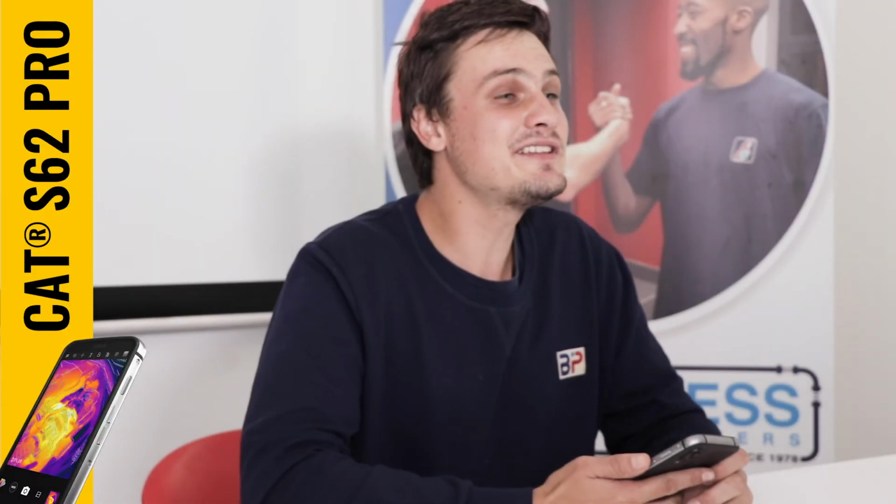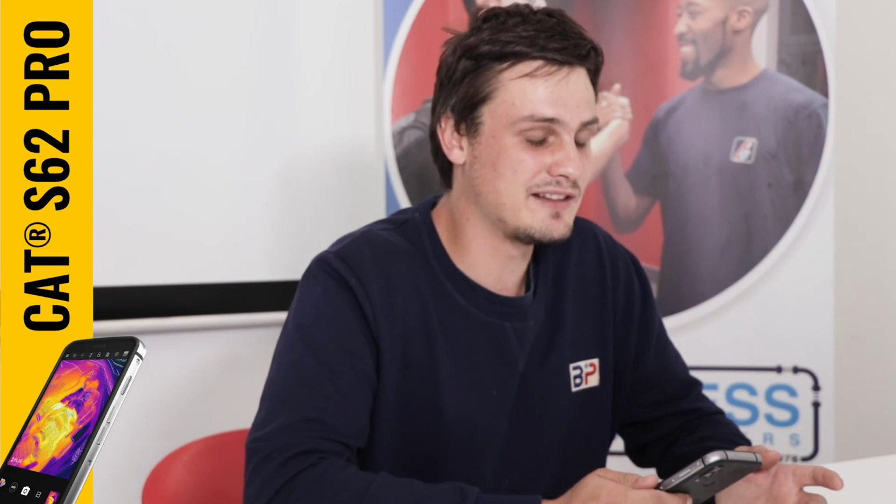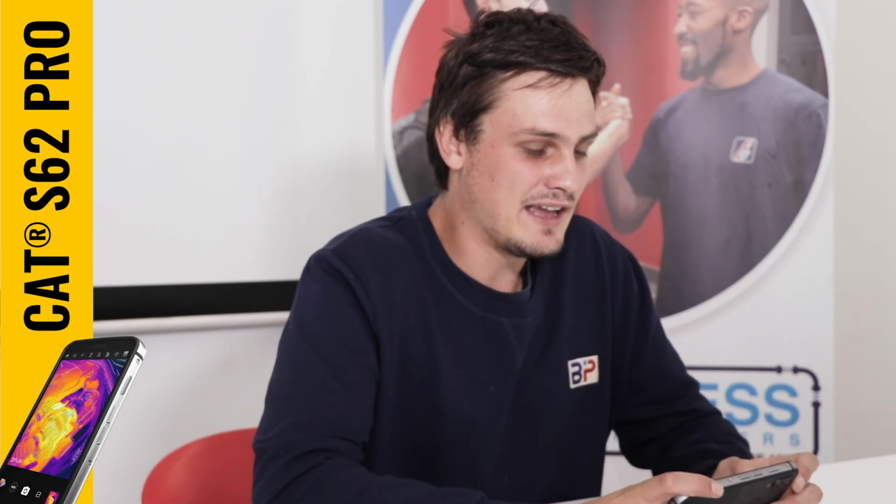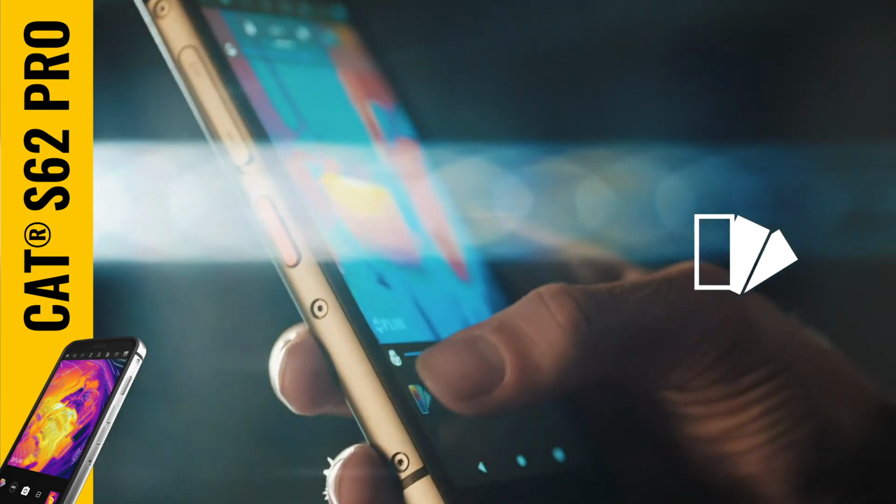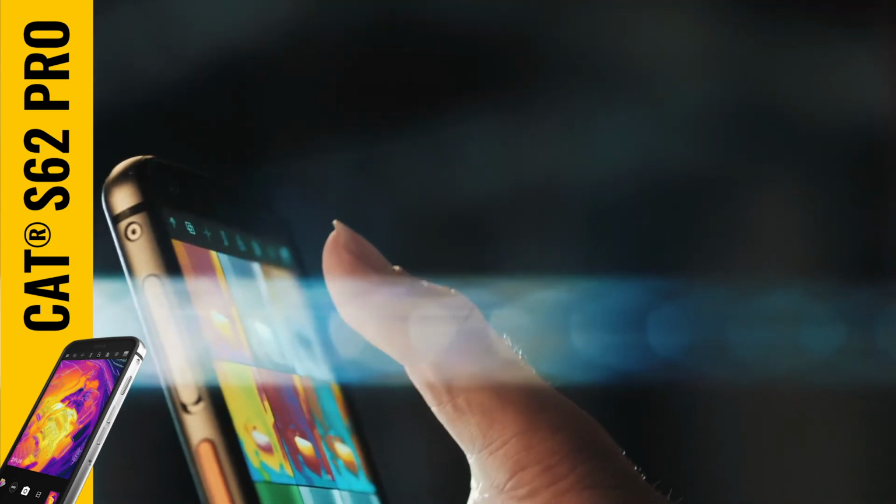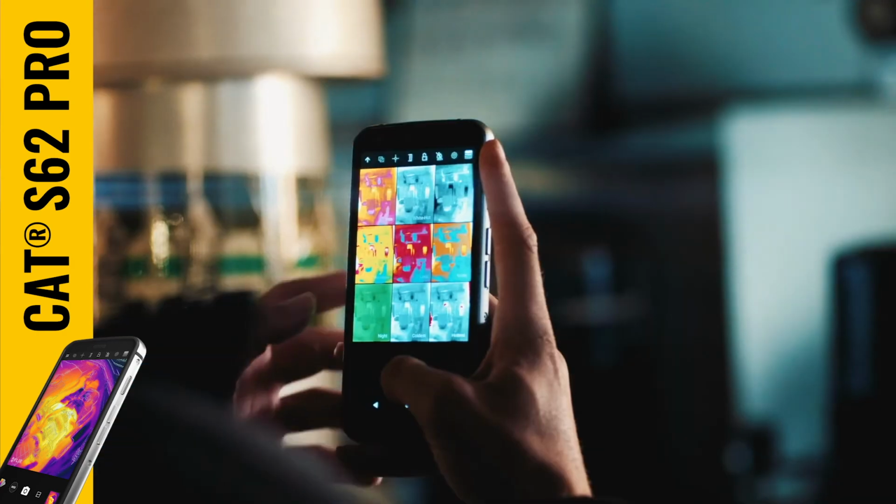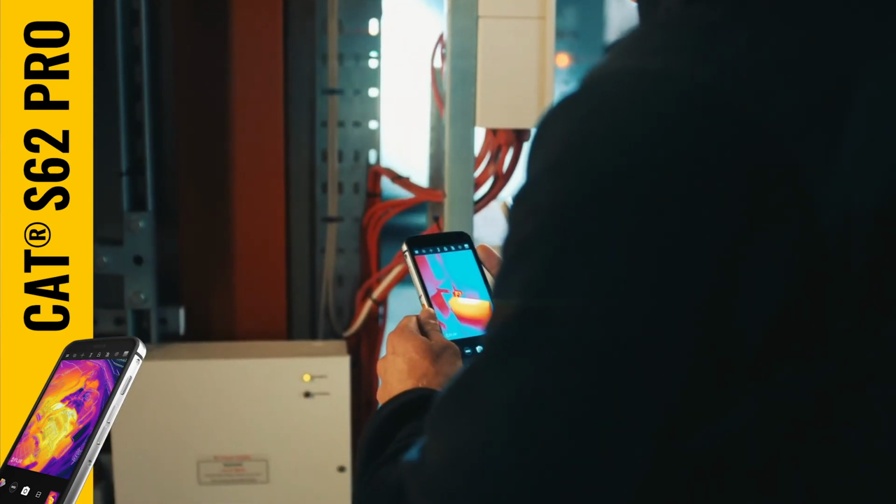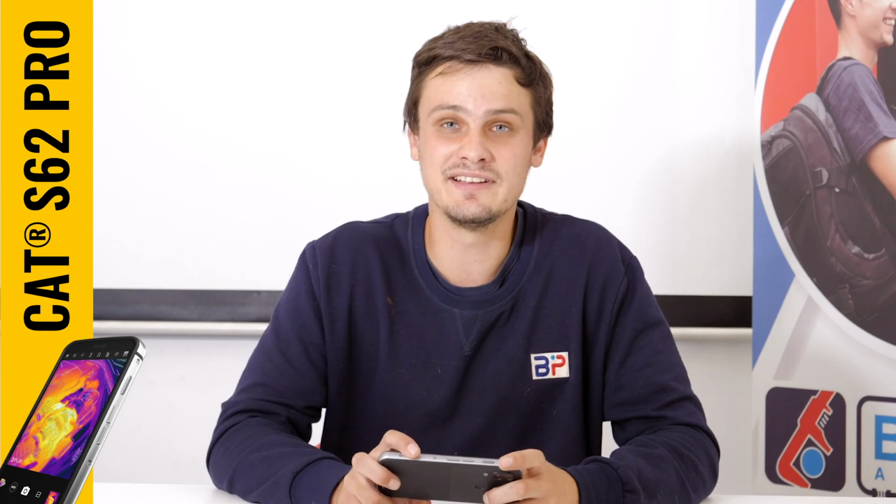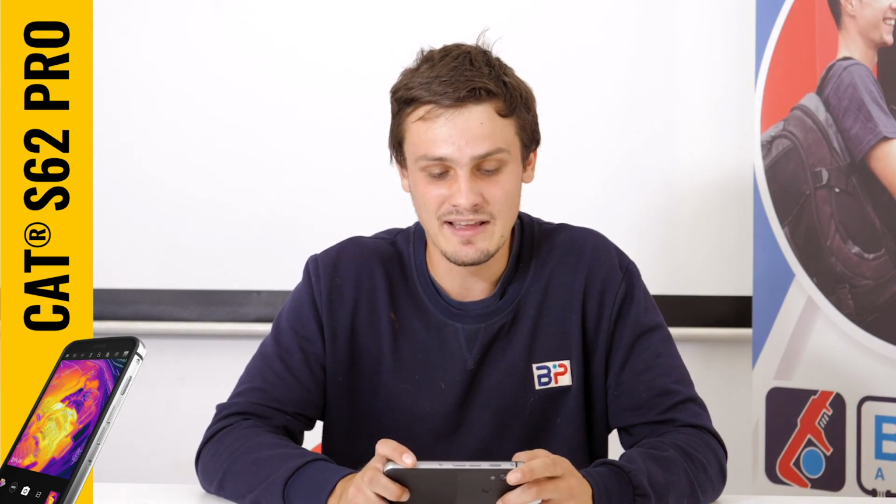Focusing on the thermal aspect of it only, since you do get dedicated thermal cameras, this is definitely one of the top dogs. You've got many different settings that you don't even find on several other FLIR options. You can literally pinpoint specific temperatures on this device, where you can go back later and compare the two. You can literally go down to the point degrees Celsius, which you don't even find in standard thermal cameras.